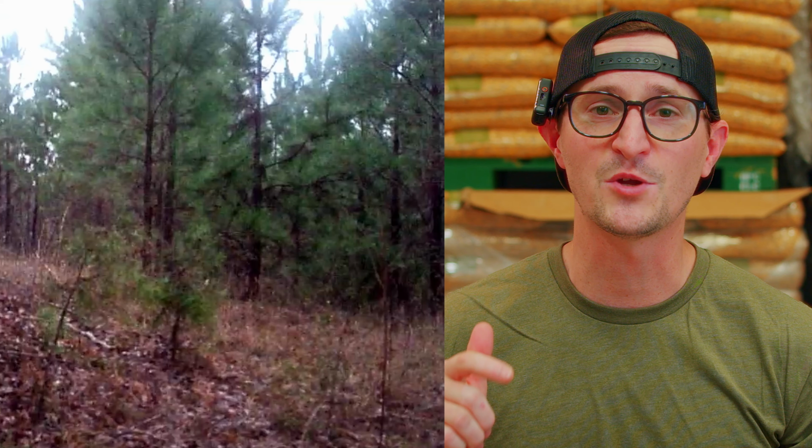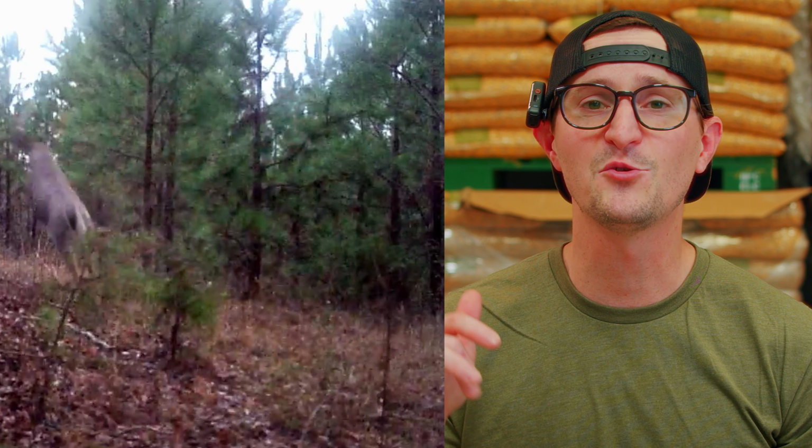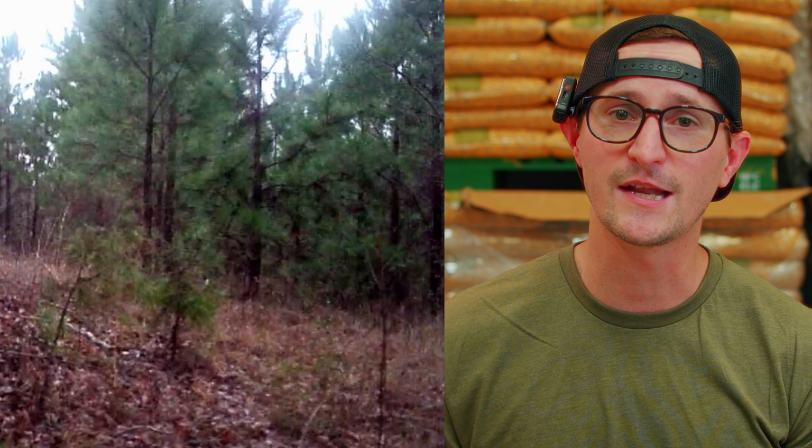I would encourage you that during this window, all the work that you've done previously pays off at this point. Luck is a residue of design. So whatever you've done to this point to hold the does on your property, to make it a paradise for bucks, it should pay off on this window, because when bucks start chasing does, you want them to be on your property and you want them to be running past you and not the neighbor.